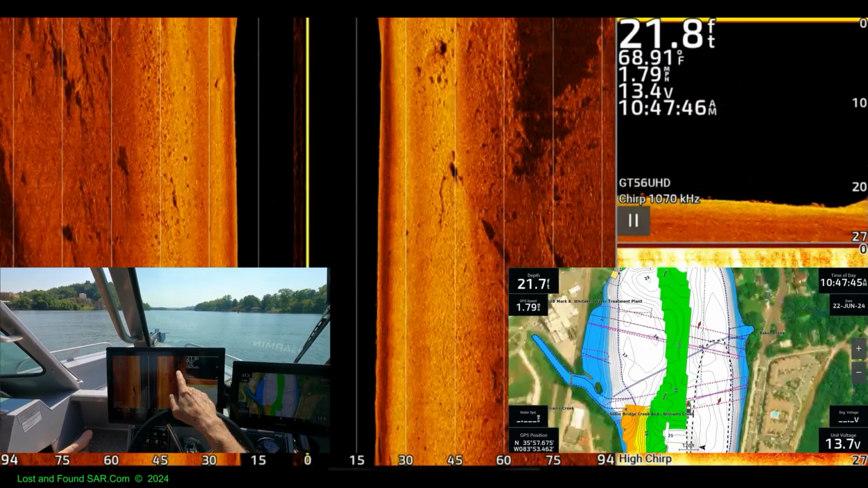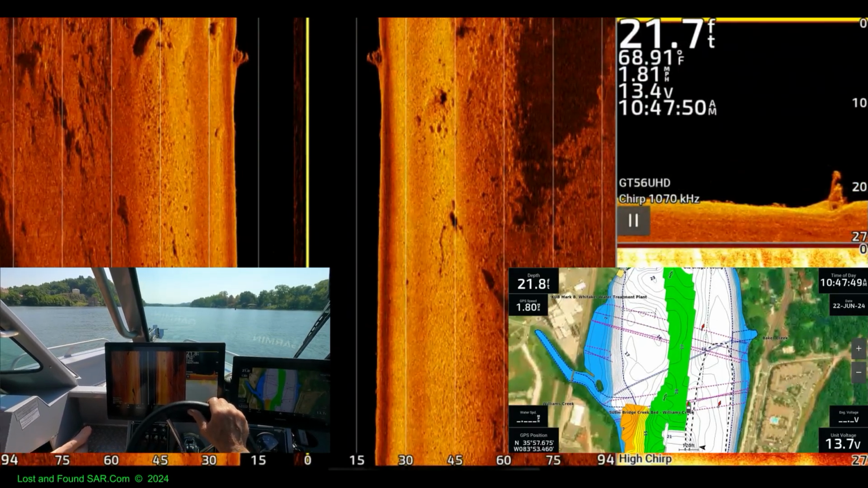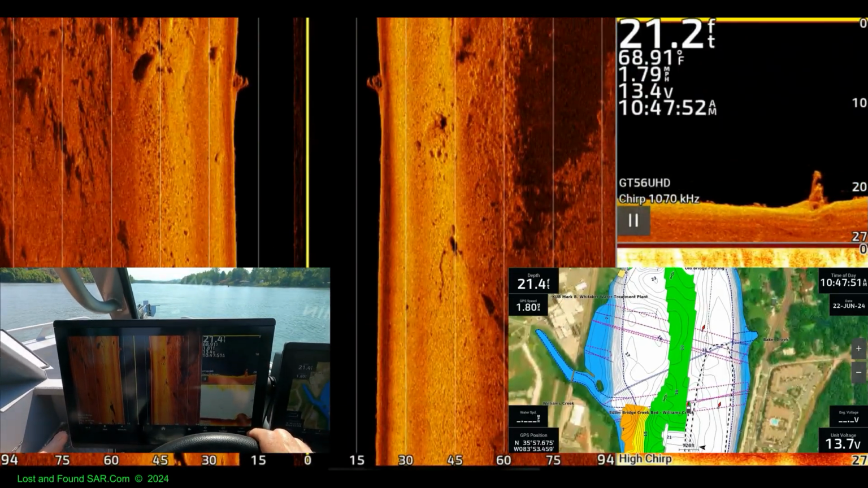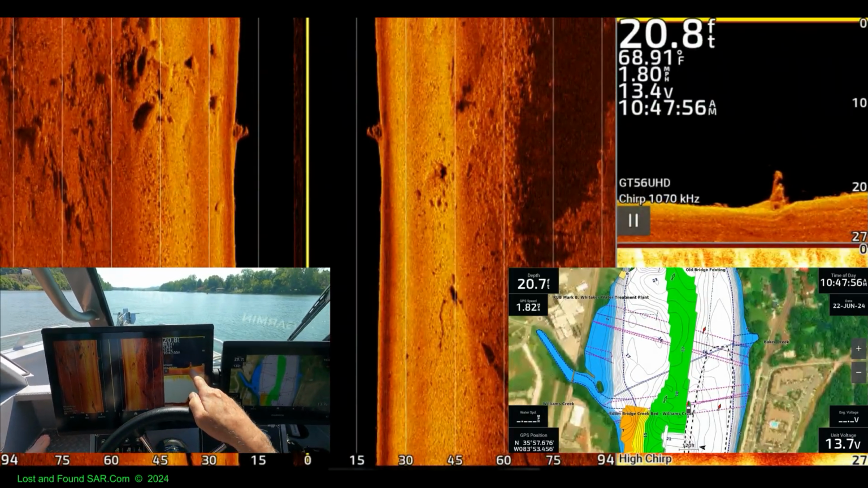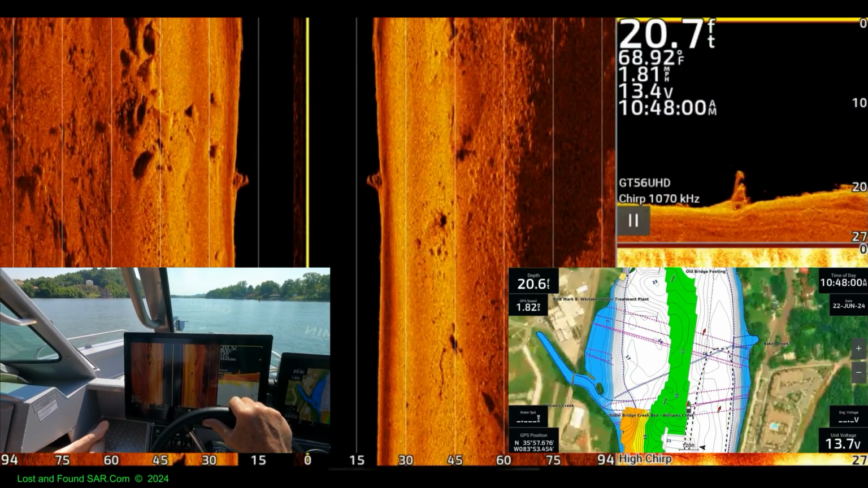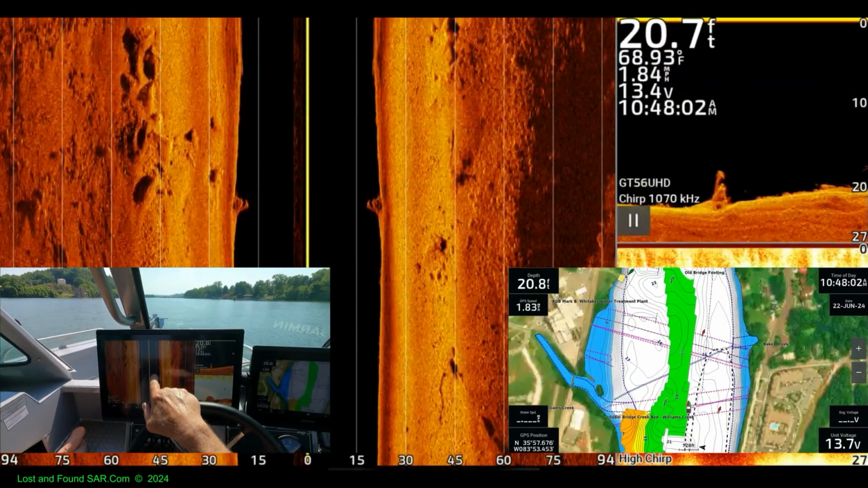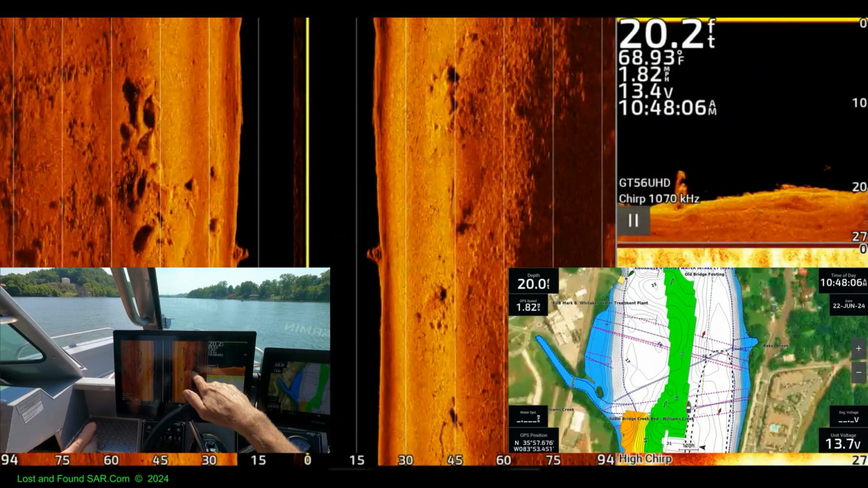Big obstacle. It's an underwater mountain. It's pretty crazy looking. It is a mountain. Look at that. There's something right there sticking out. Yeah. Sticking up there. I thought I was seeing this ridge.